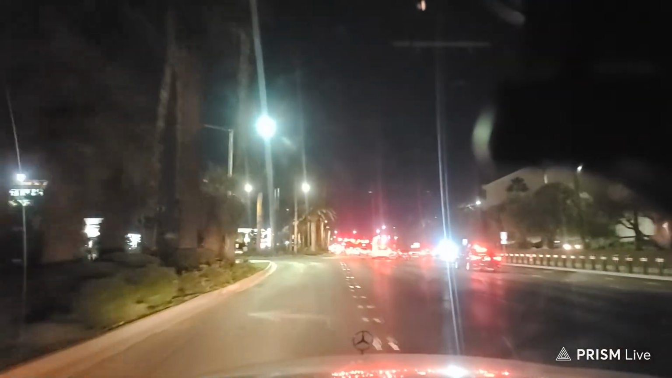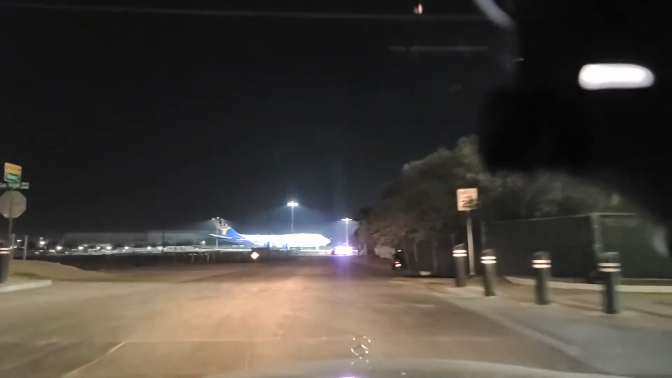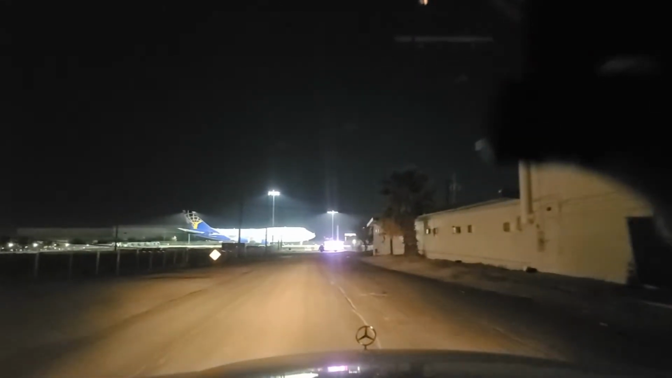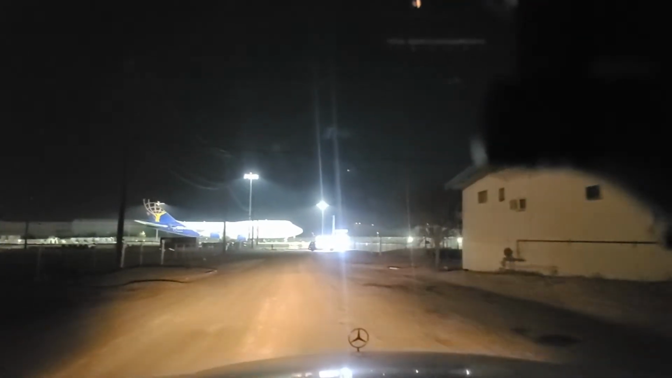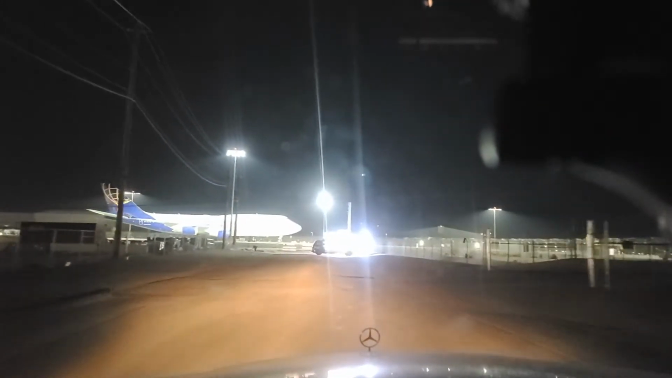Oh my goodness, look what I see over here. What on earth is this? I'm so sorry, folks. I have to indulge in just a little something right here in front of us. This is a 747. In the time since I've moved here, I have not seen a 747 at this airport. Not with my own eyes. I've seen it on some of the flight channels and stuff.